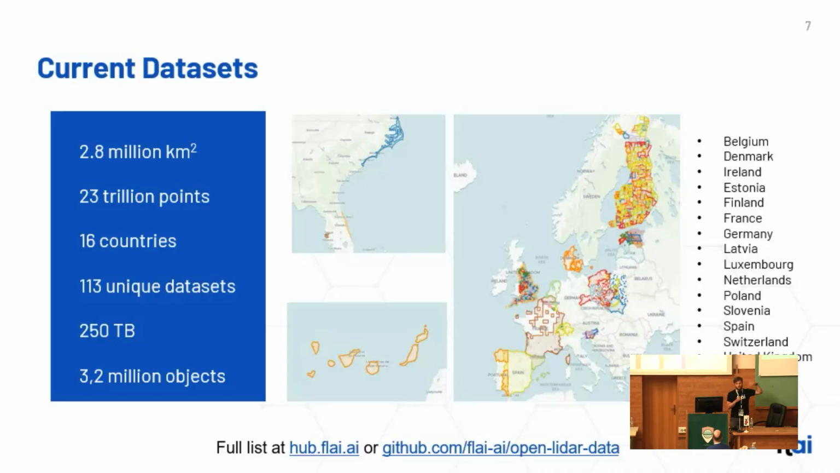And this list is growing each day, so we are constantly adding new data sets. So for the full list, you can go either to our hub.fli.ai or to GitHub, which is linked below, where management of all the data sets is handled.